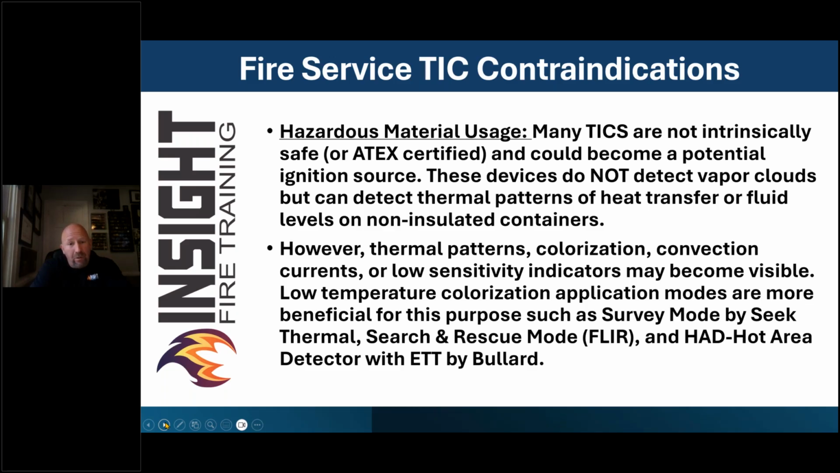Many of them are not intrinsically safe, and there's only one camera that I know of that is not a fire service camera that's ATEX certified, which is explosion proof. So it could become a potential ignition source. That's a big deal. By the way, so is your iPhone and your smartwatch. So if you're worried about intrinsic safety, you can't carry that on the fire truck.